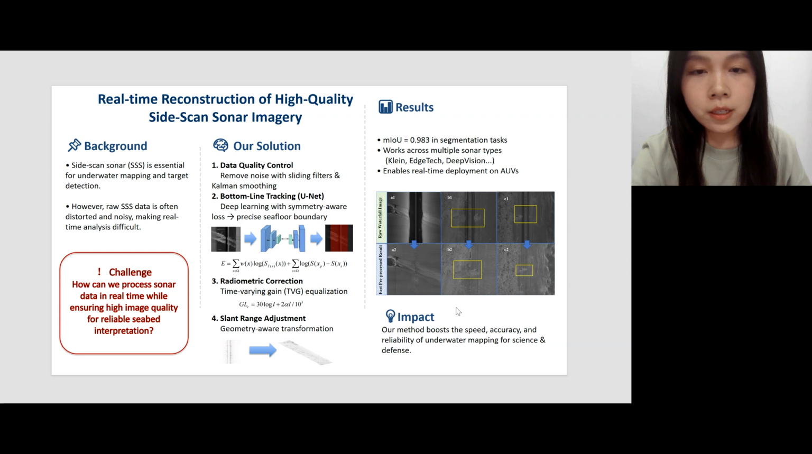So I developed a four-step onboard pipeline that turns raw sonar images into clean, accurate maps instantly. First, we clean both the acoustic and navigation data. The sliding window filter suppresses spike noise, and the Kalman filter smooths the vehicle's motion using position, velocity, and orientation data. And this gives us a solid foundation before imaging.